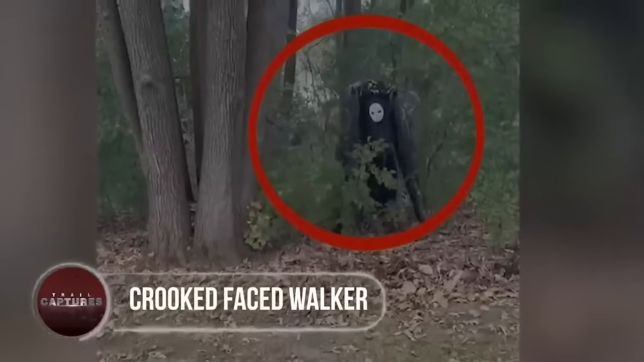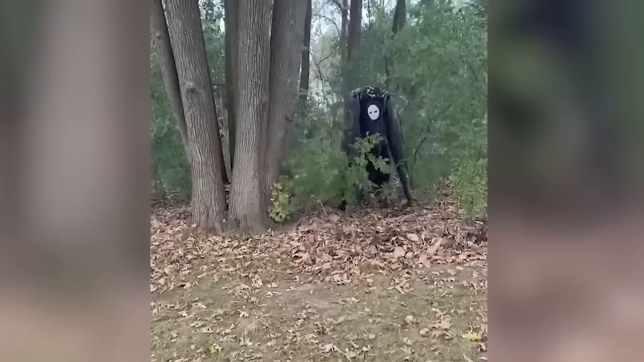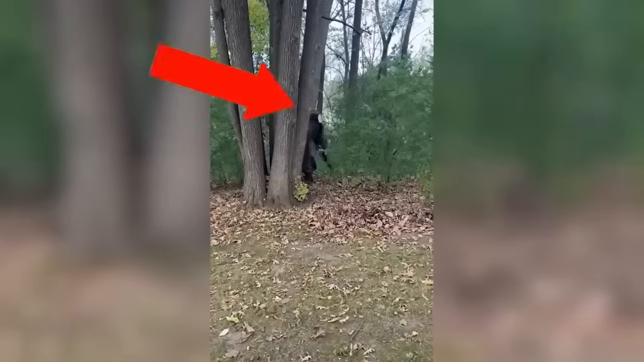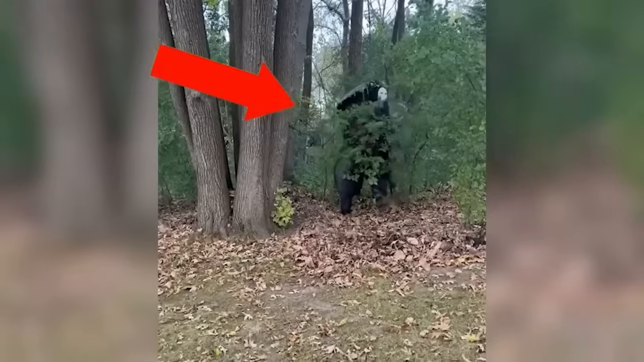Crooked-faced walker. This is one of those times when something fictional becomes a reality. Residents from a small town in Wisconsin reported numerous appearances of this crooked-faced walker, which has a resemblance to a mythical character called the Spirit Walker.